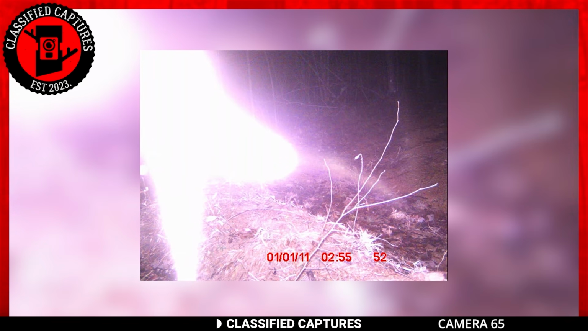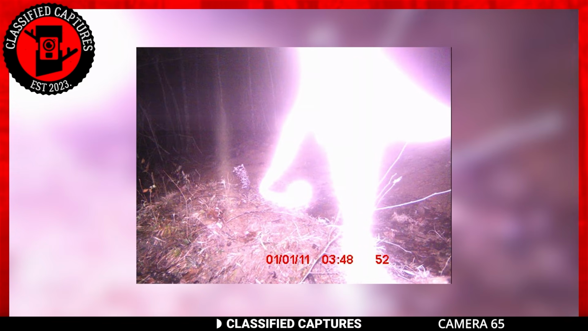Next, we have this odd and confusing set of Trailcam captures. Before I say too much, just take a look at these captures.